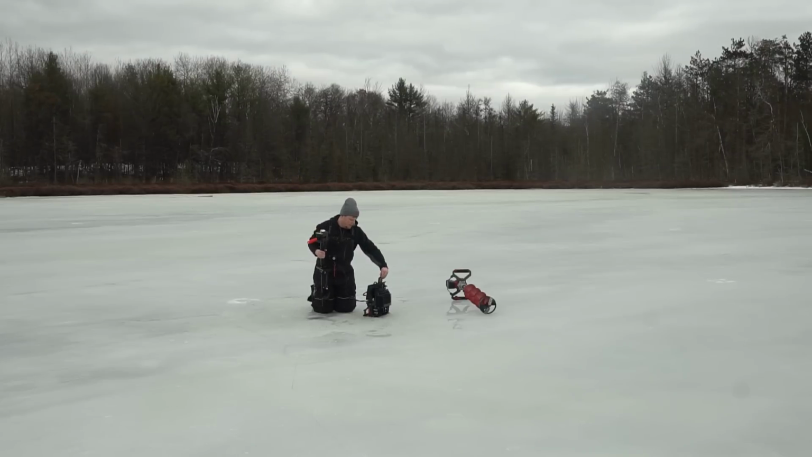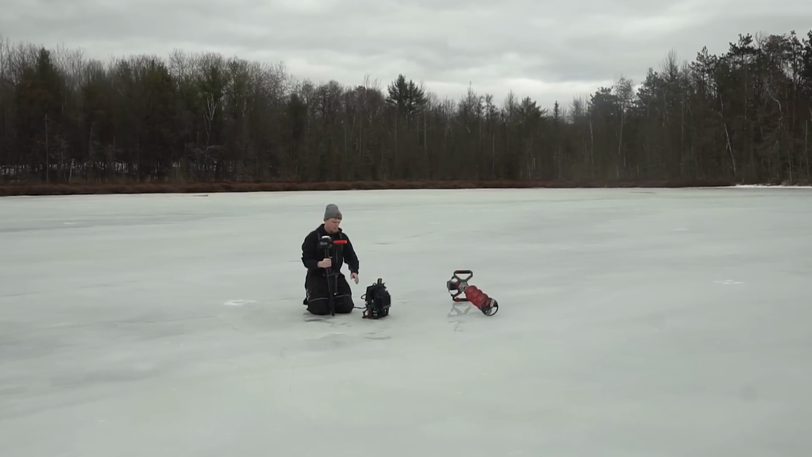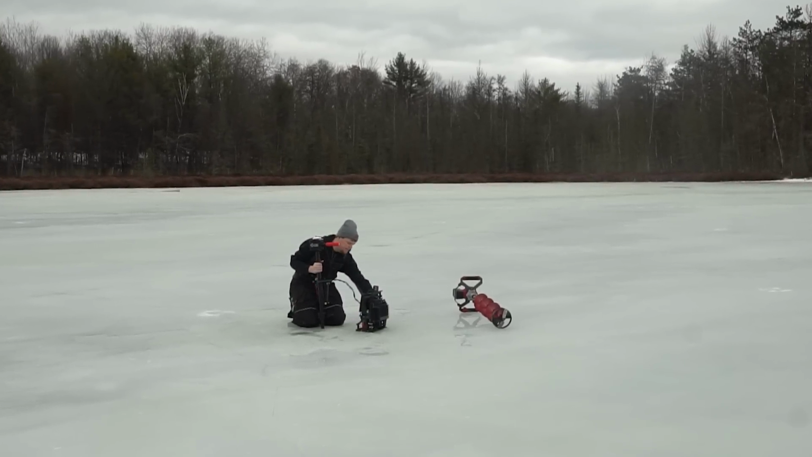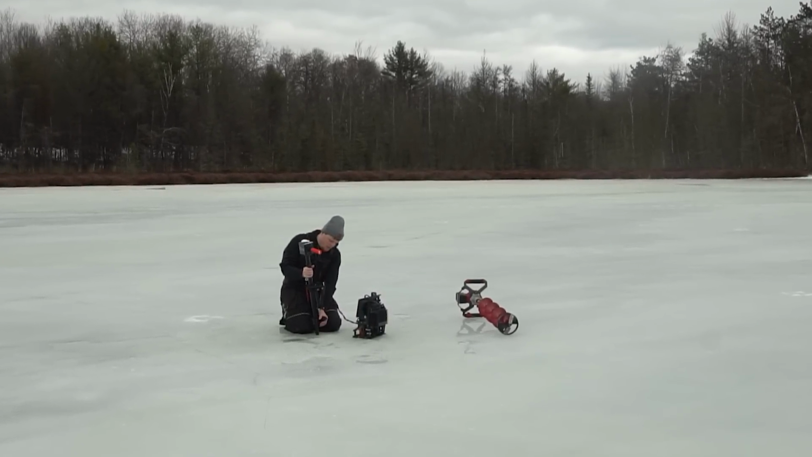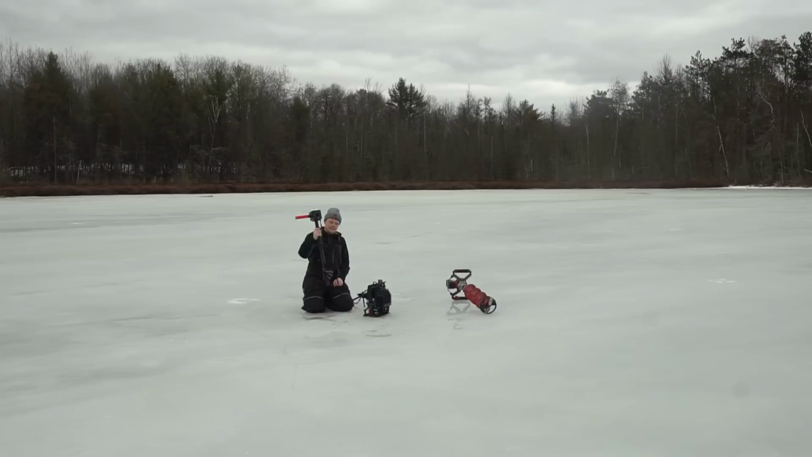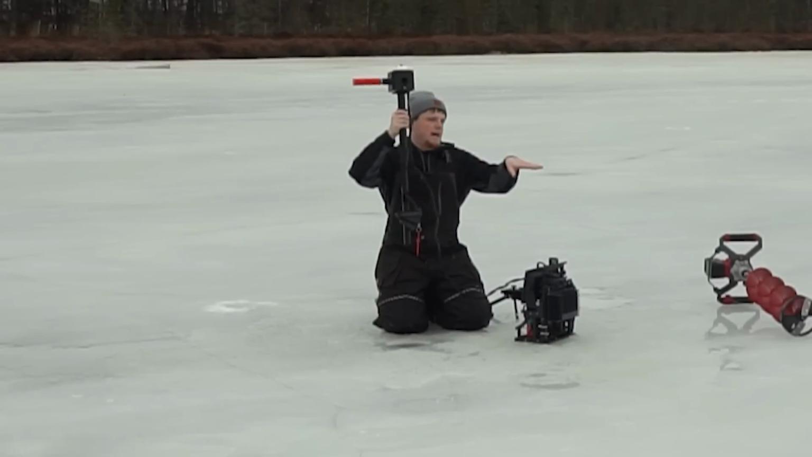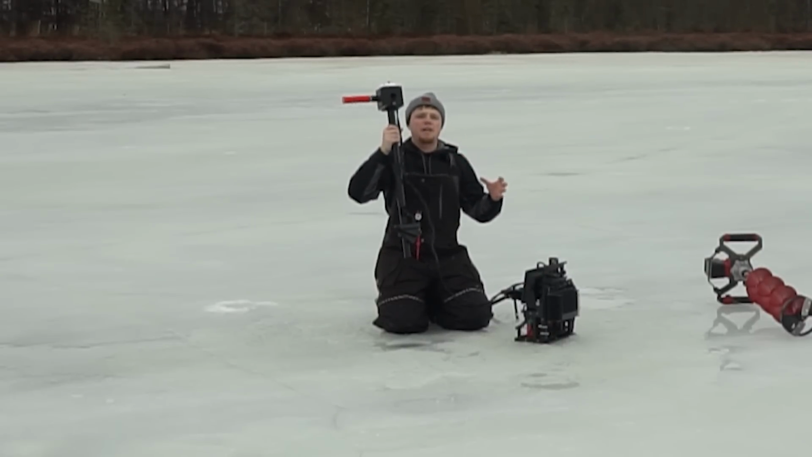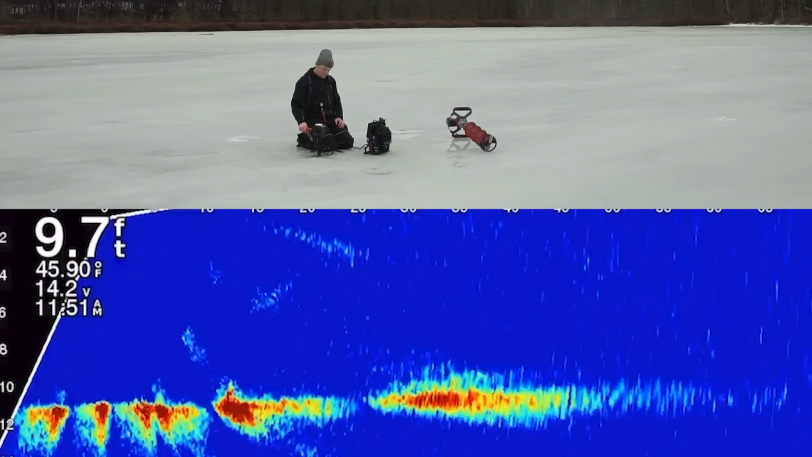So what we are going to do here is put our Livescope unit into forward-facing mode. Now, there's a couple different modes when it comes to Livescope. Obviously, you have your perspective mode, your down view mode, and then your forward-facing mode. It is recommended to position the transducer in a proper direction. So for forward-facing mode, what you want to do is make sure that the top of your transducer is flat. This is going to allow you to look around and get the most information out of your forward-facing mode as possible. And now we can look around freely.